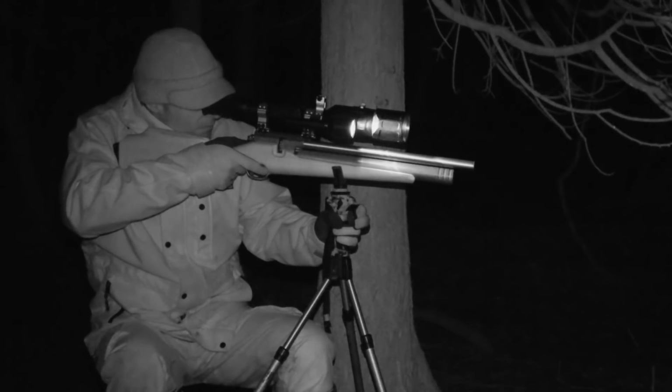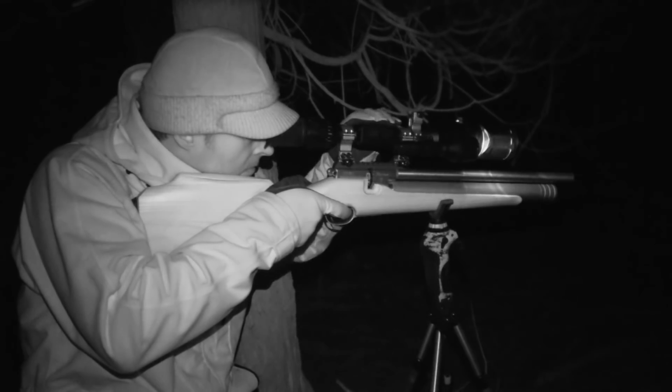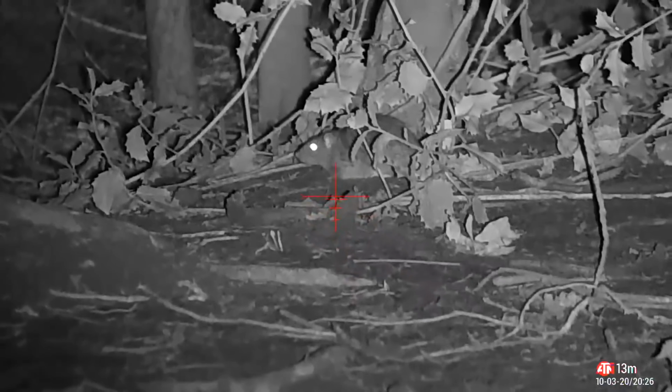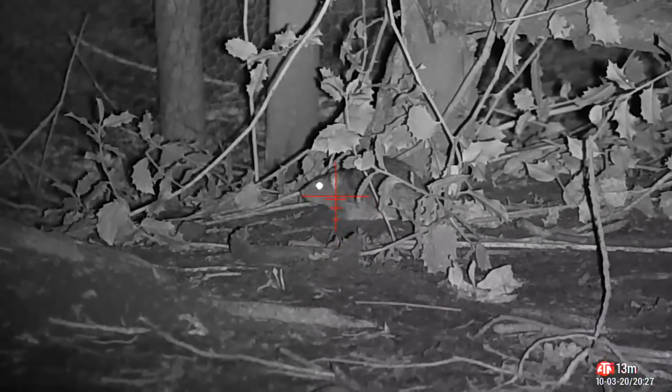You can see the light from the scope's infrared illuminator because we're filming with a night vision camera. It's virtually invisible to the naked eye, which means that I am able to pick off rats from the cover of darkness.